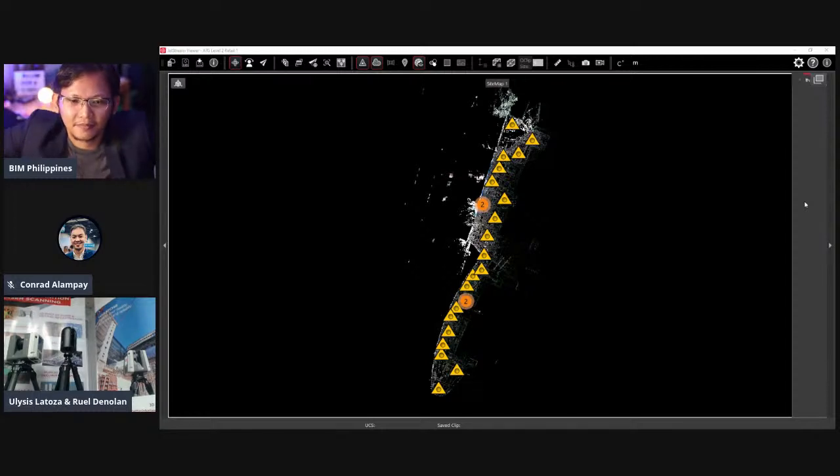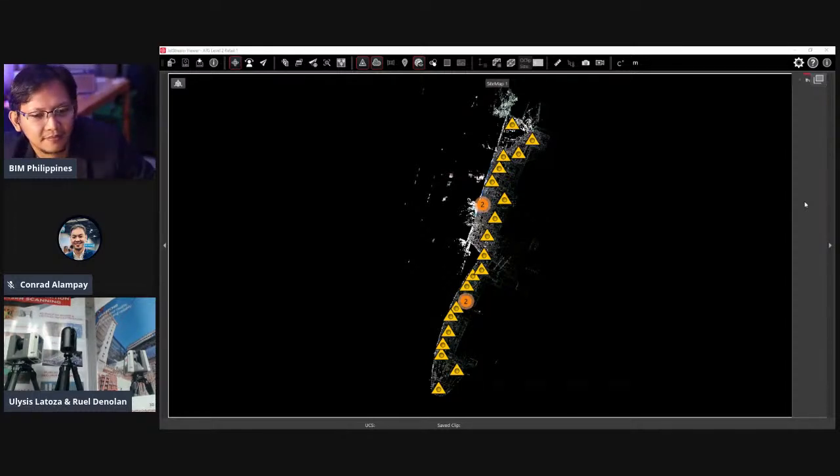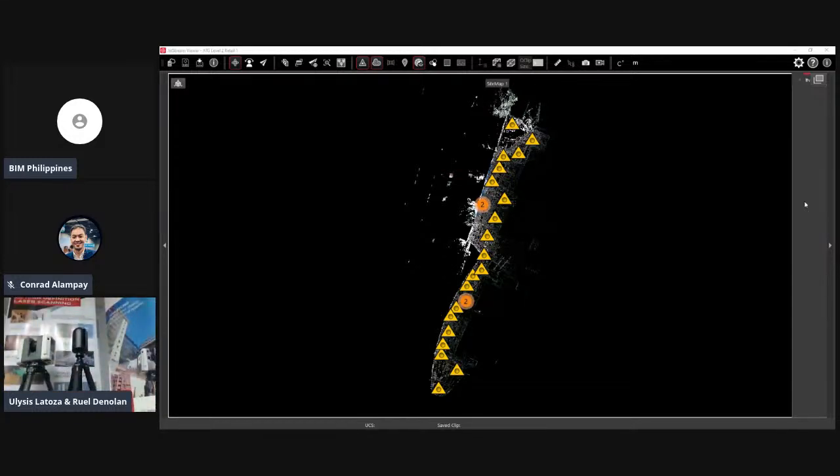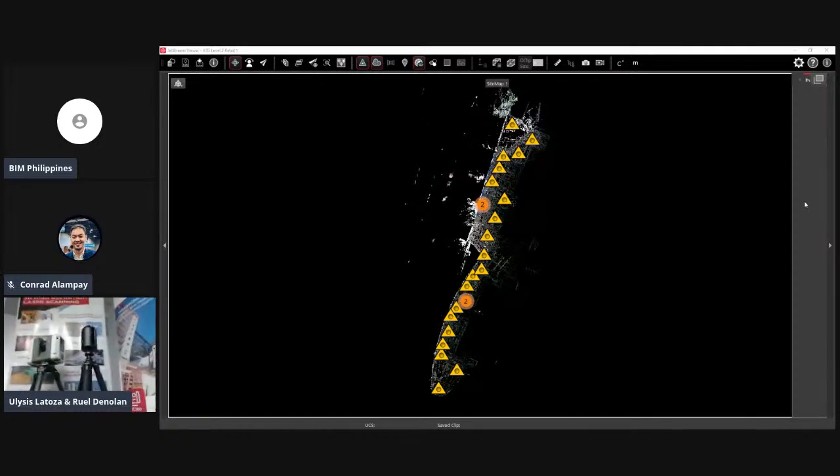Hello guys, good afternoon again. I'm Ulysses Latosa from TD Script. I'm the TD Reality Capture Manager. Before we start, a quick introduction to our hardware, before I bring you to the actual site. In my camera, I have two hardwares, these two scanners. On the left is the RTC 360. The other one is the PLK 360.